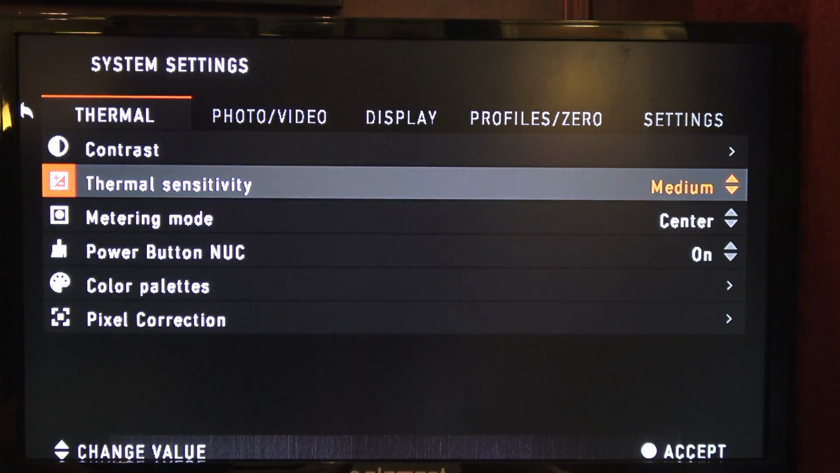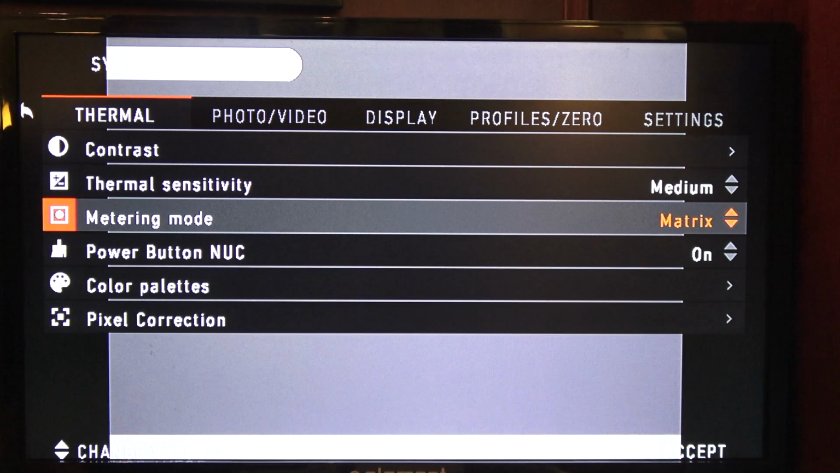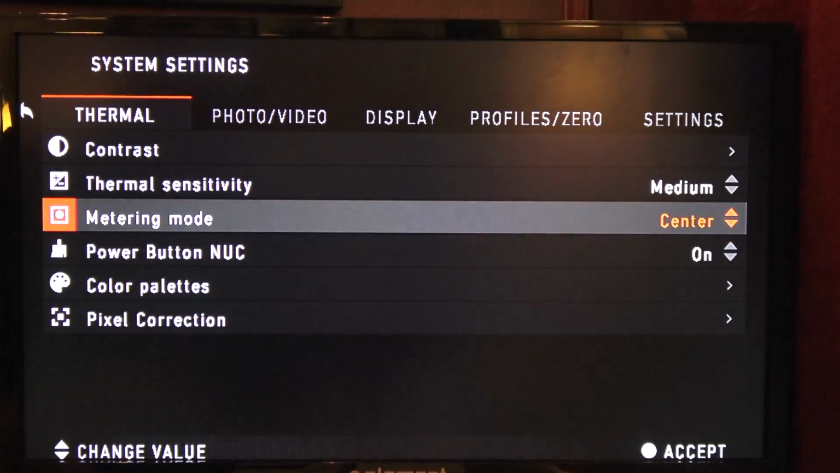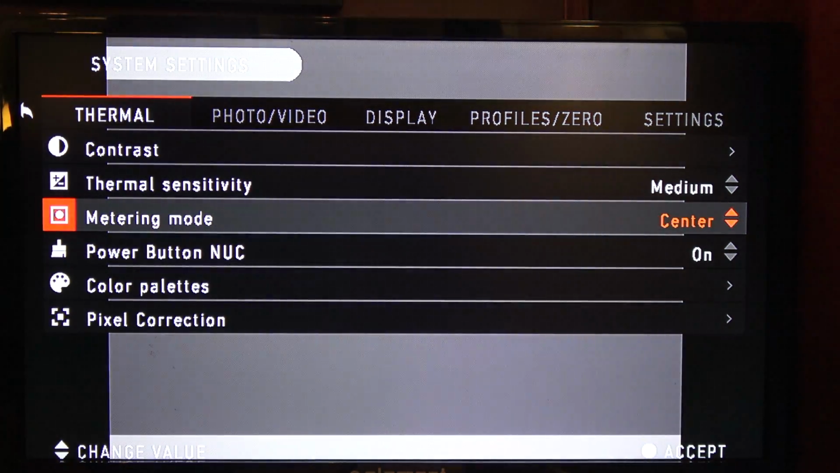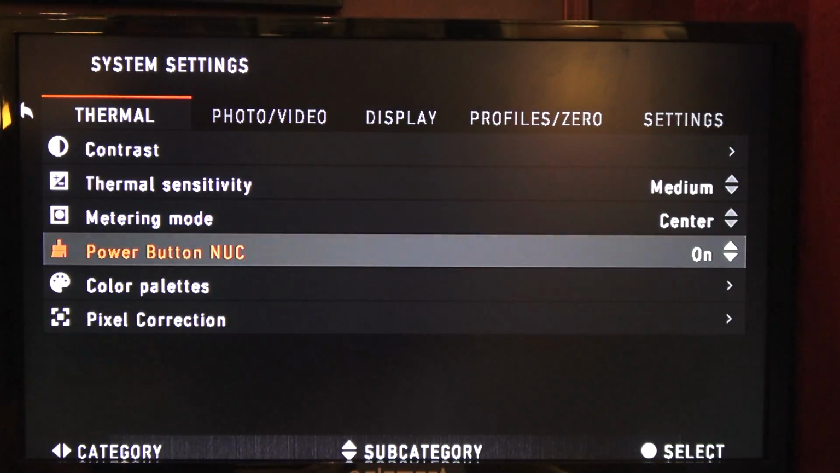Thermal sensitivity, you can go to low, medium, and high. It comes preset on medium, so I'm going to leave it there. We can play with that when we're out in the field. Metering mode, you have matrix, center, and those are your two options. We're going to leave it on center just because that's where it was at. Power button, and you see on, we'll leave that on.